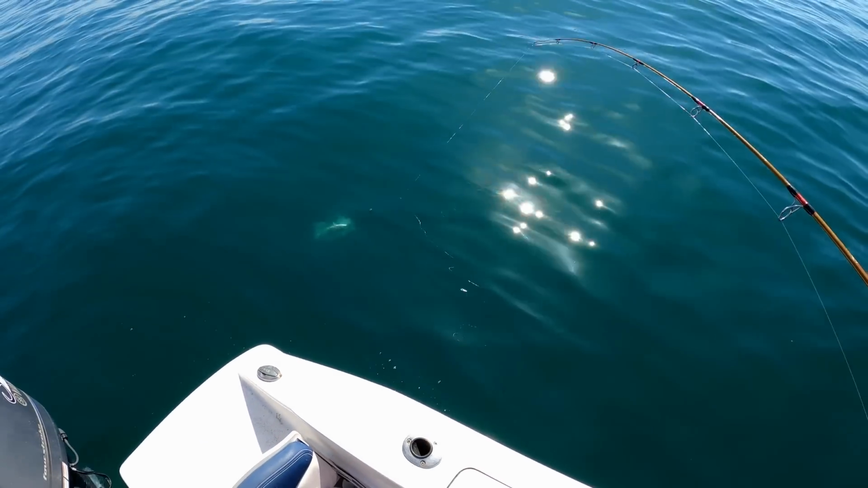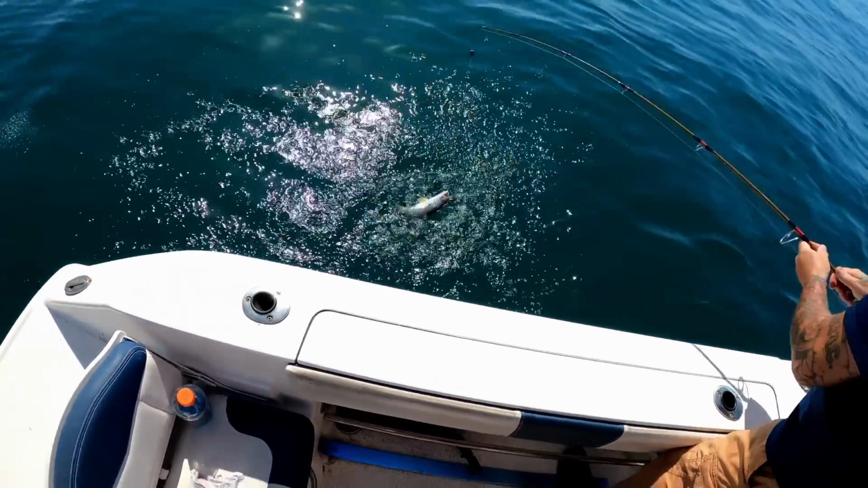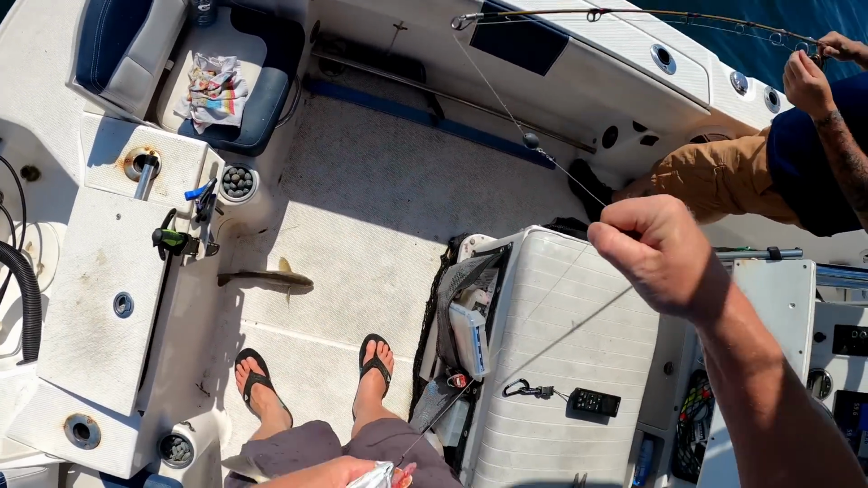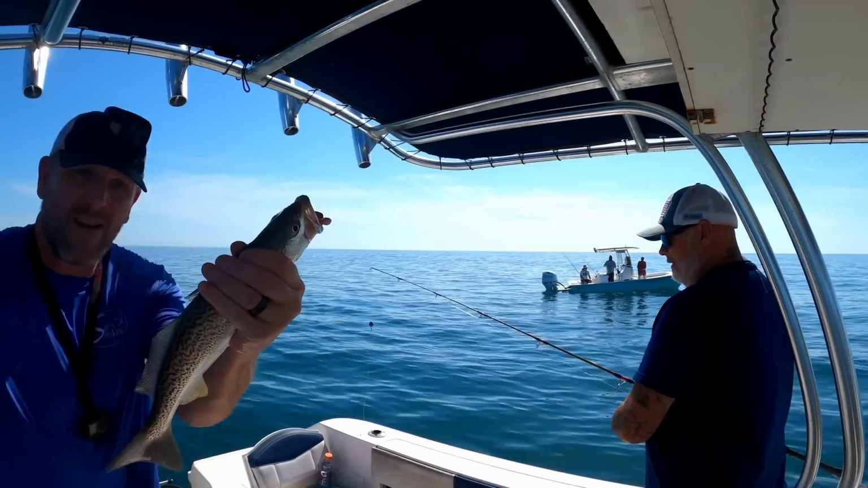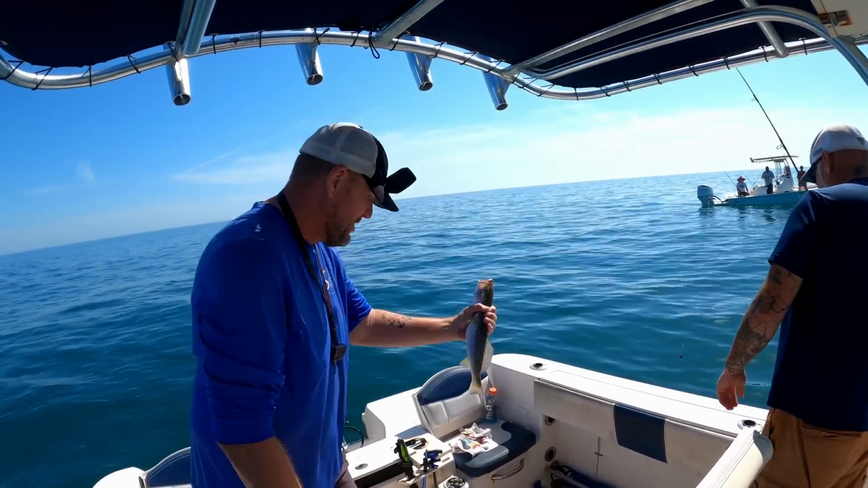Oh, that's a nice trout. Get him in. Want me to net him, or you think you can plop him in? One swoop, one pop. There you go. Here we go. And here, that's a nice size weak fish. That's a whopper. That makes those other little weak fish look tiny. Weak. Yeah.